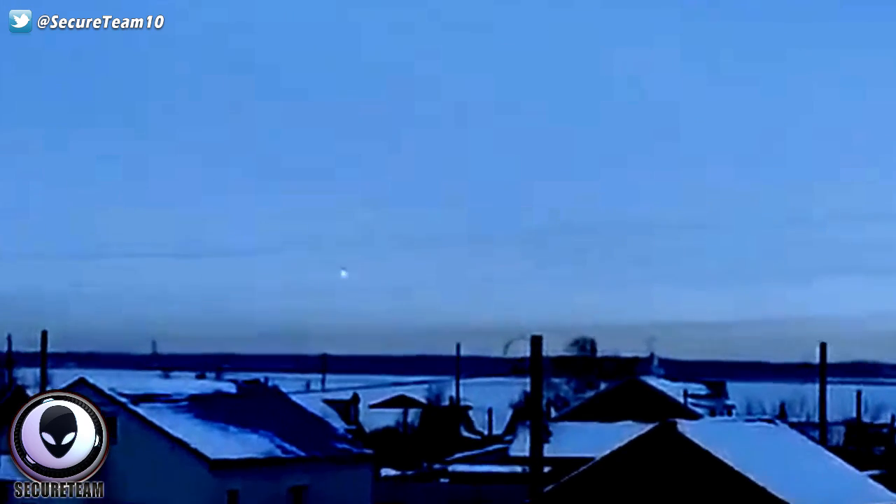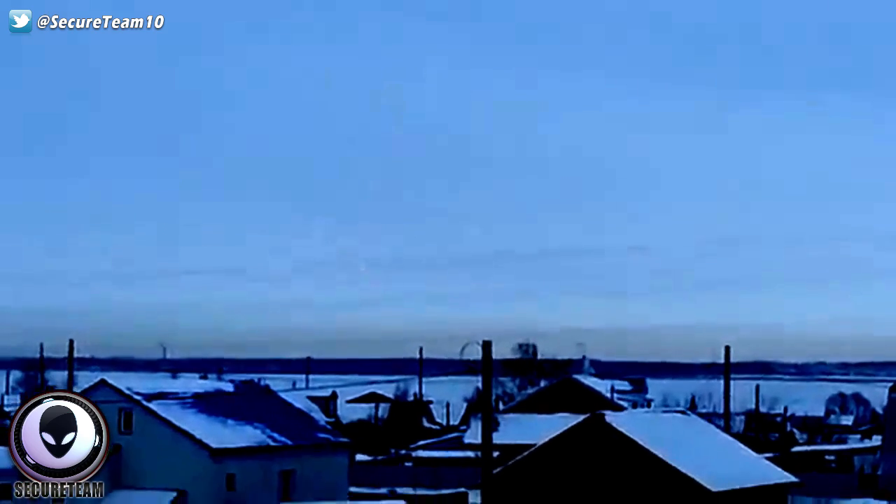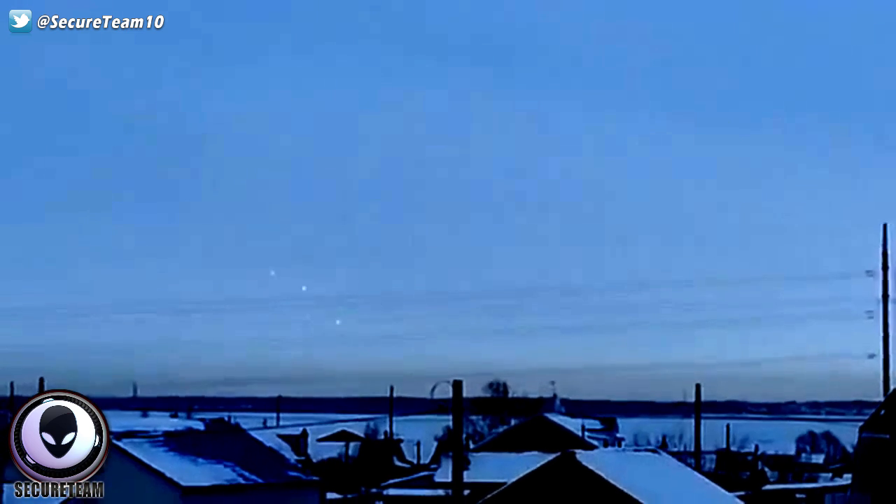So, what I want to do here is I want to speed through this footage. I want to speed it up really fast. That way we don't have to play it all over again. And I just want to show you, this will give you an idea of just how these lights are moving. And you guys tell me if this looks natural, or if this is something you would think that maybe Chinese lanterns could do, or anything like that. So, let's go ahead and move quickly through the footage here, speed it up.